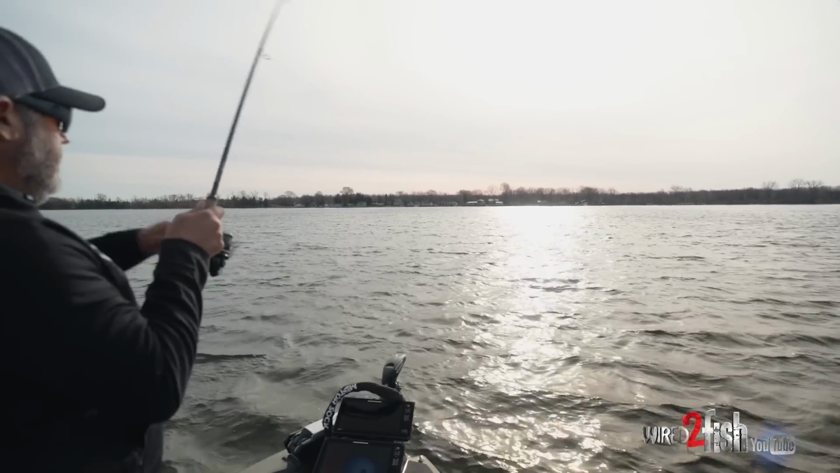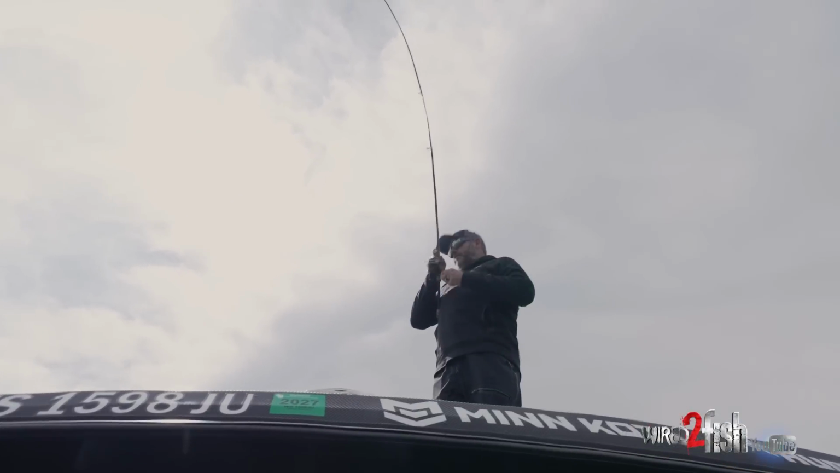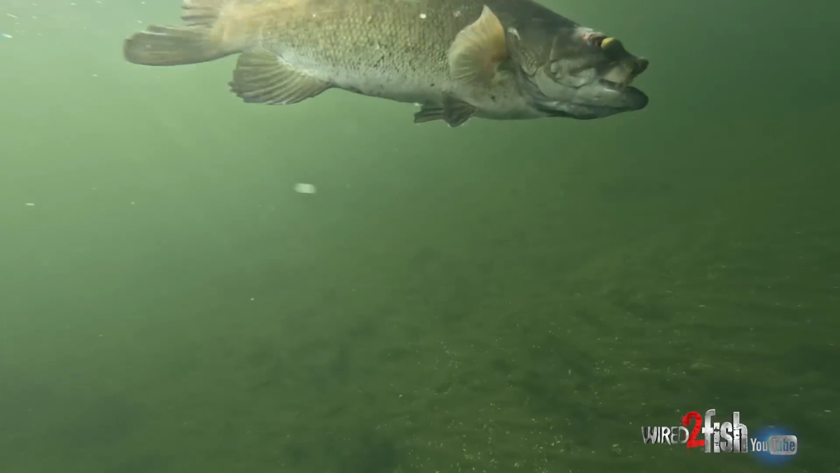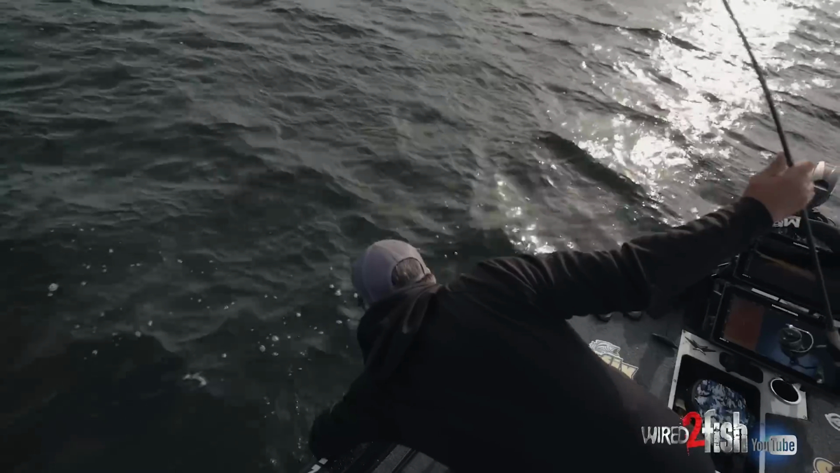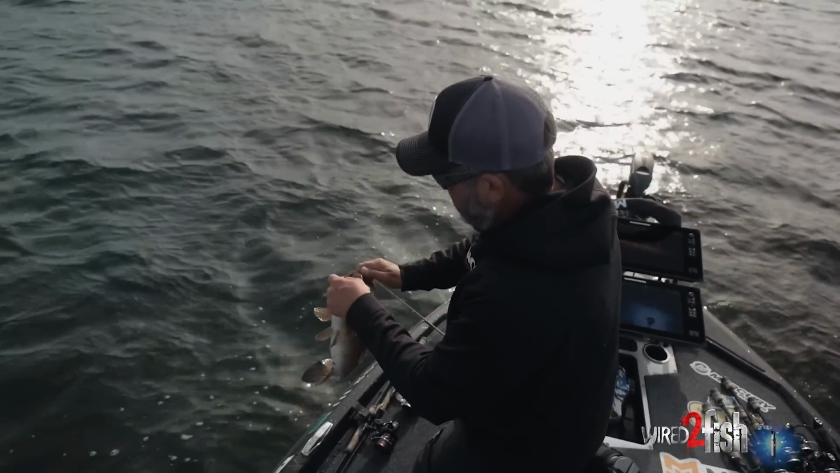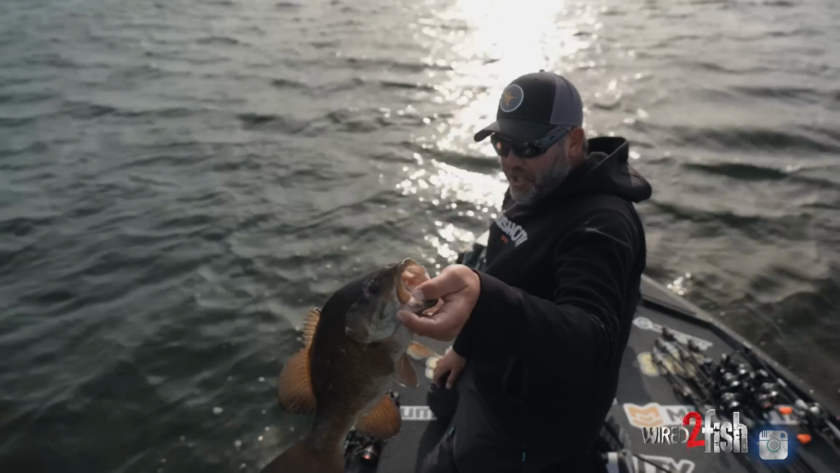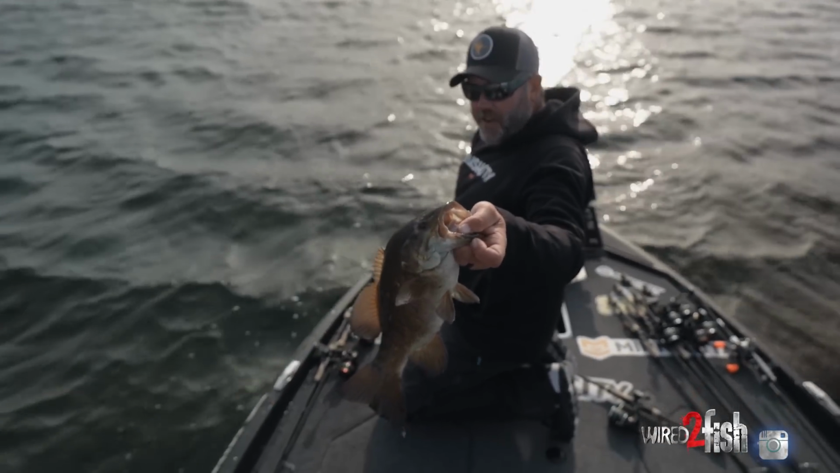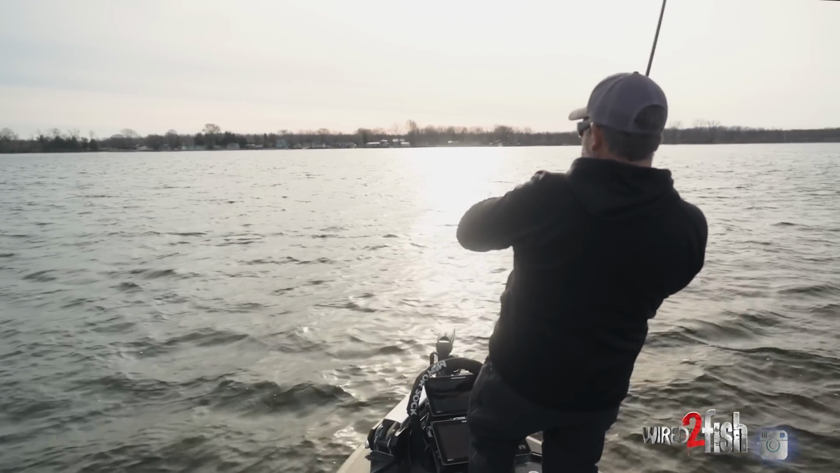There's another one. Little guy. That's a good average size. It's probably a 3.5 pound fish, and there are tons of those in this lake. Dude, they're all fun. Big.